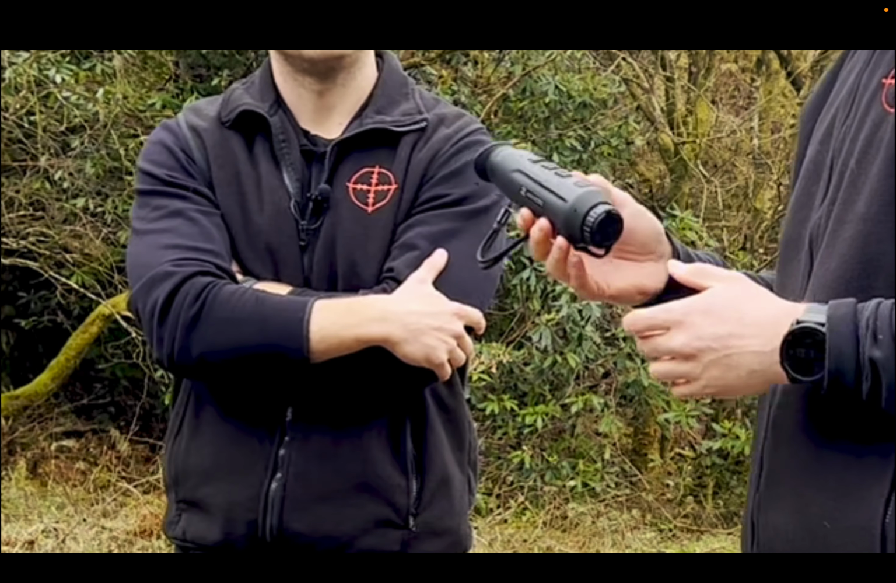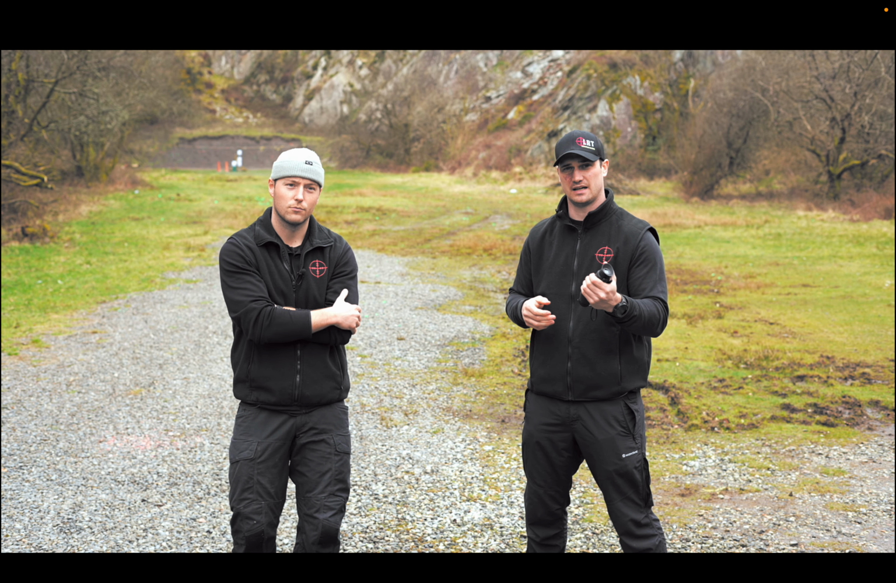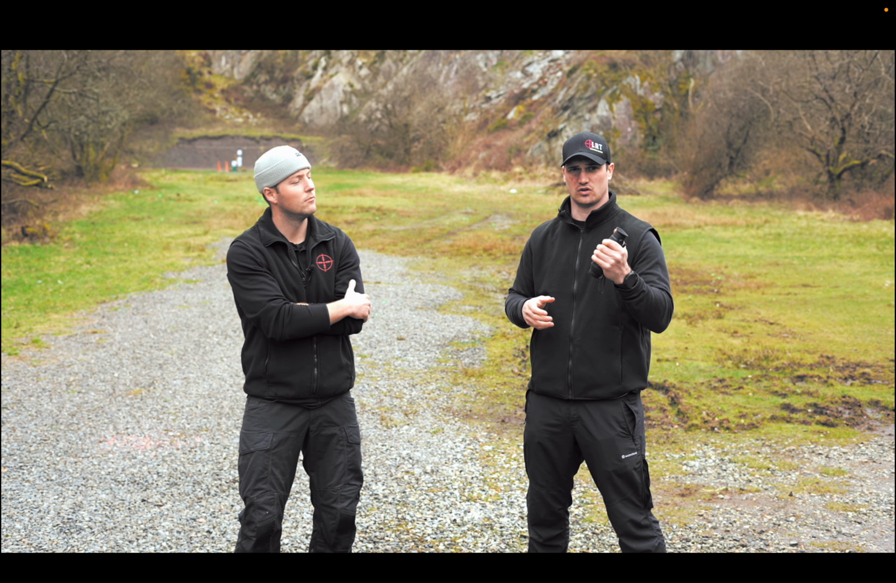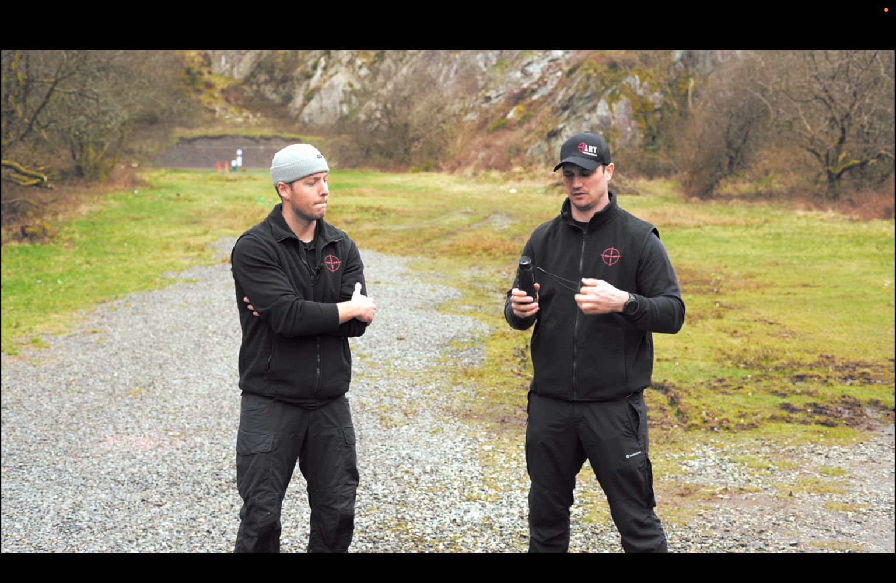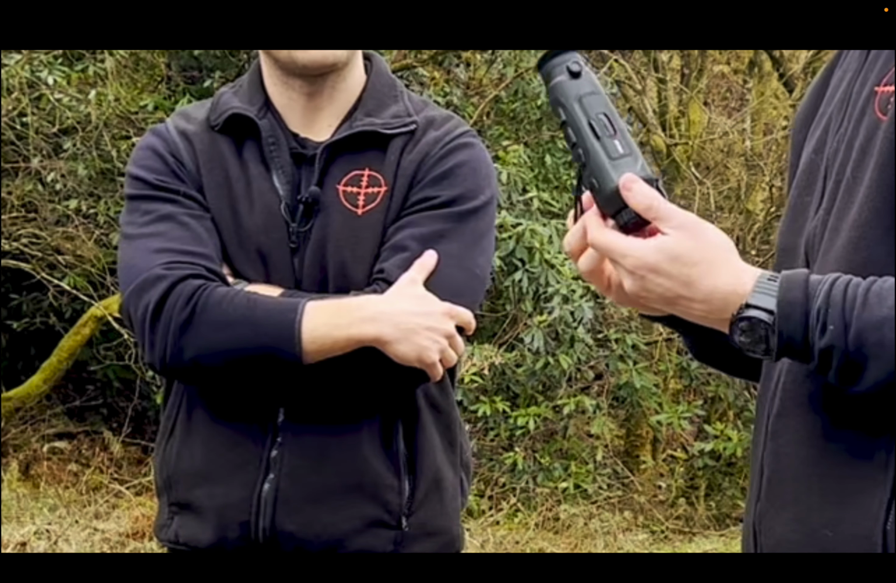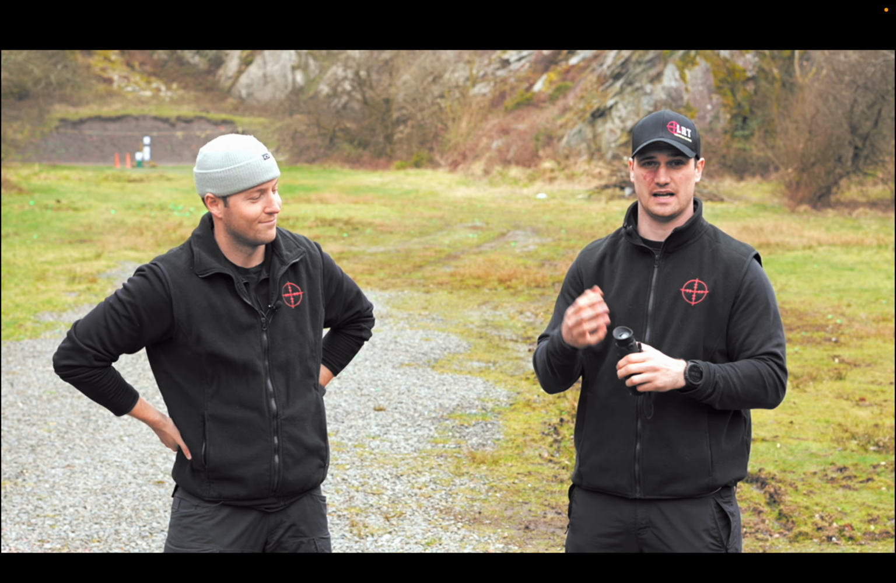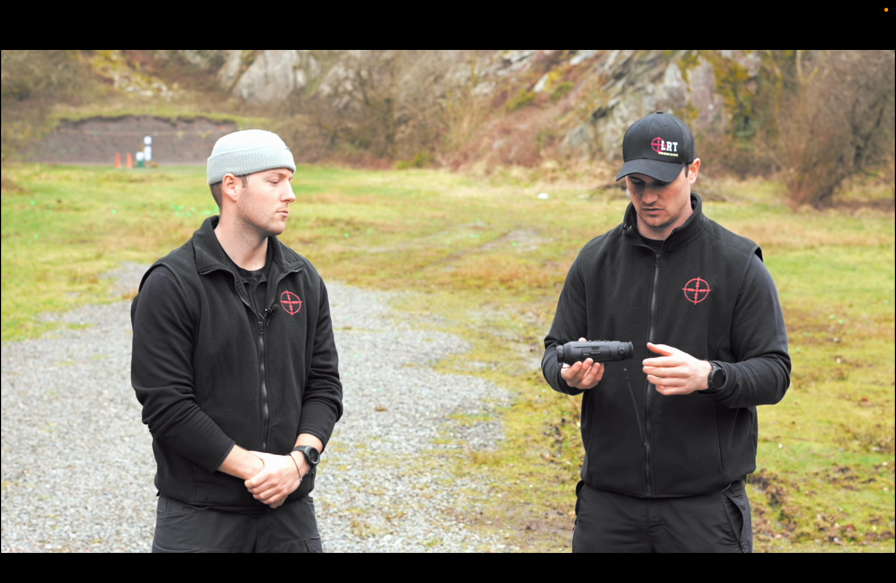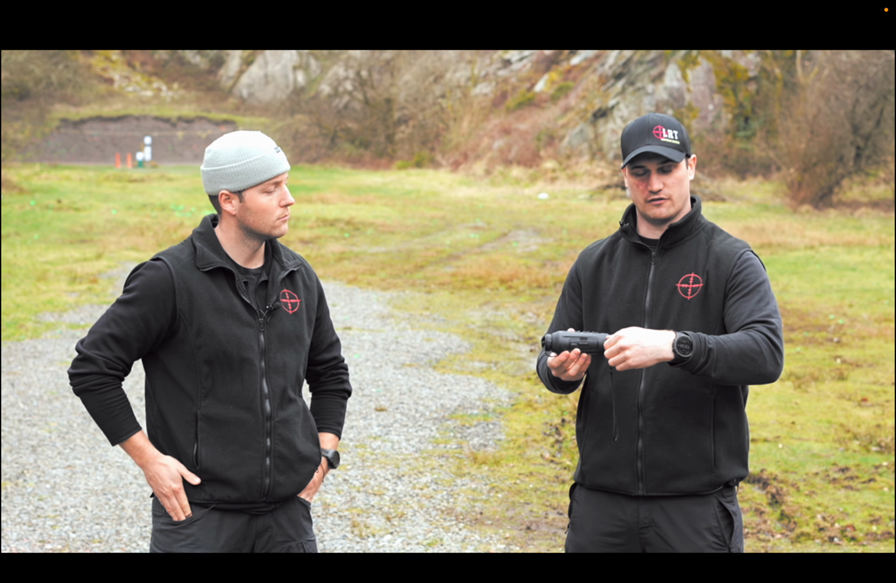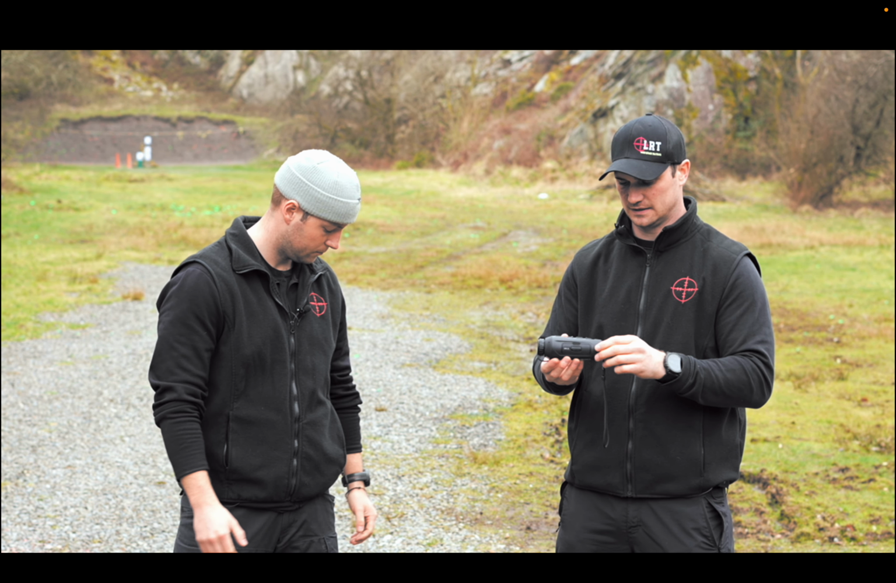The device itself is actually really ergonomic, especially if it's raining outside and sort of inclement weather. You're not going to slip around and drop this all over. The reason for that is it's got a wrist loop, which is spot on for this device. So at the rear you've got an eyepiece, a little flange either side to stop the light emitting from the display inside out your eye if you're on a night stalk. Down the left hand side you've got a focus wheel. This will focus the digital image in the device itself.